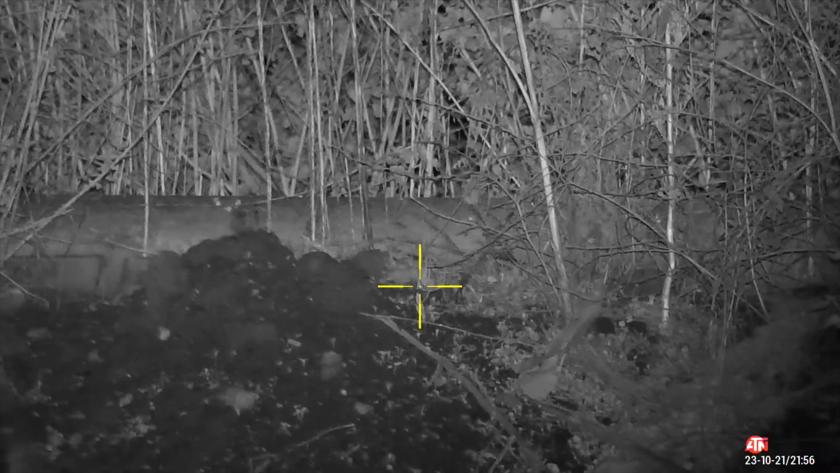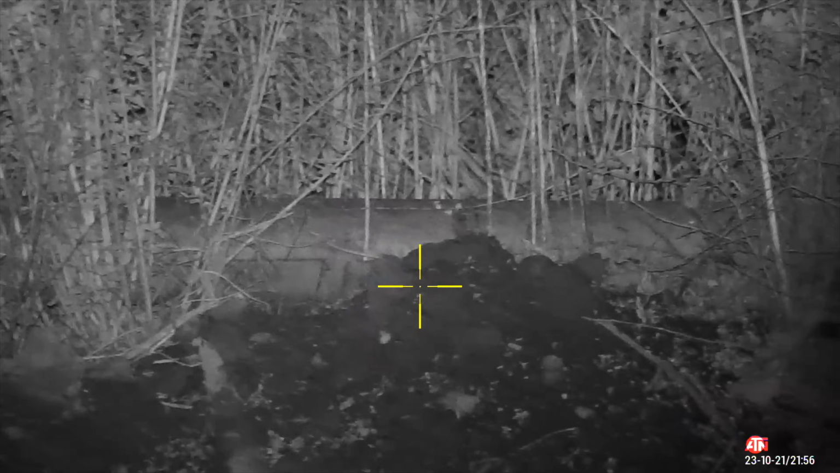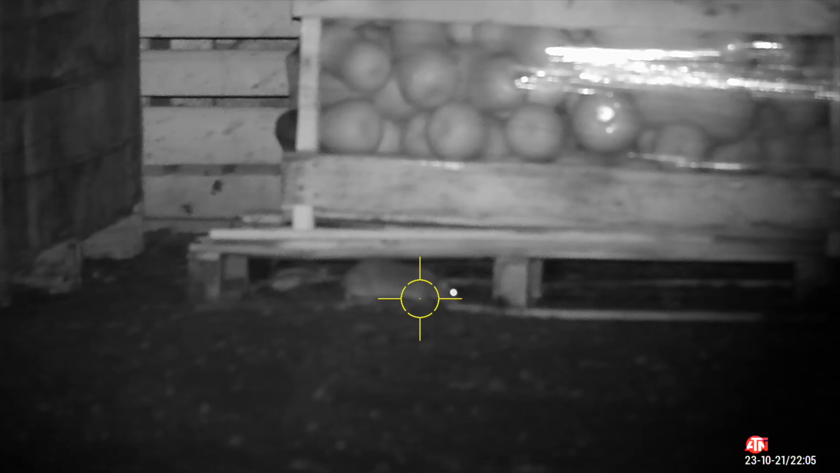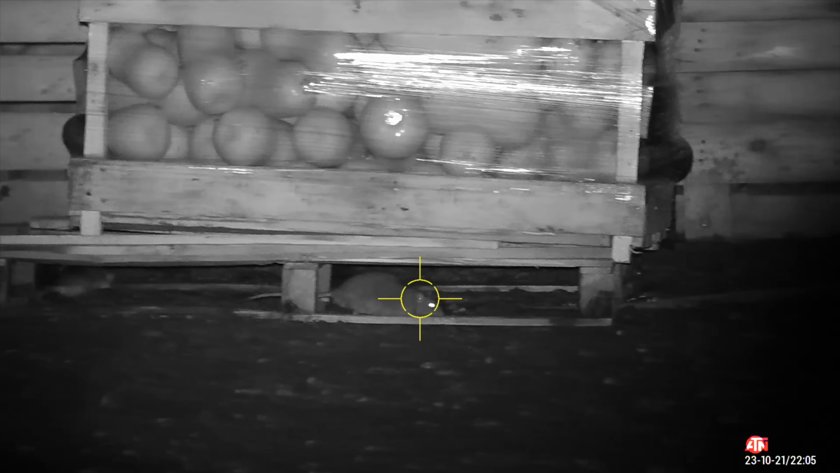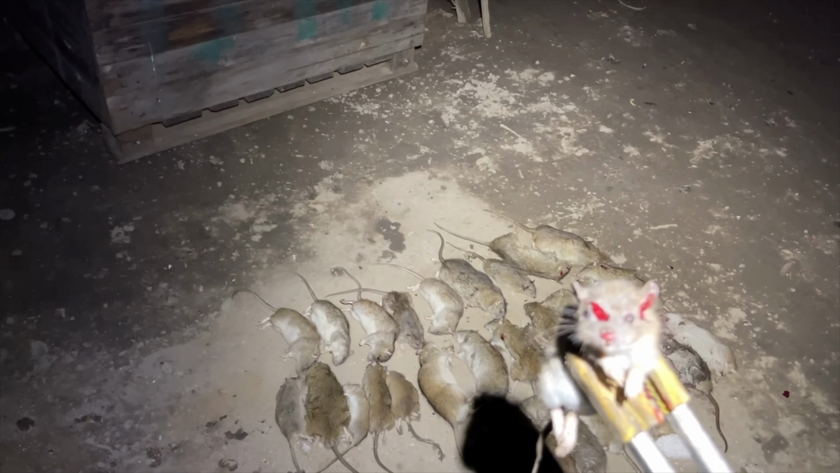Yes. Drilled it. I'll tell you what, mate, that one I've shot in the corner of that pipe is a donkey. Yeah, up in that corner. Look at that. Right between the eyes.